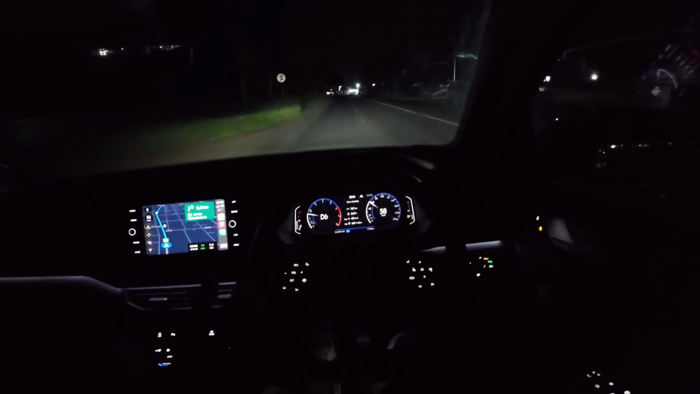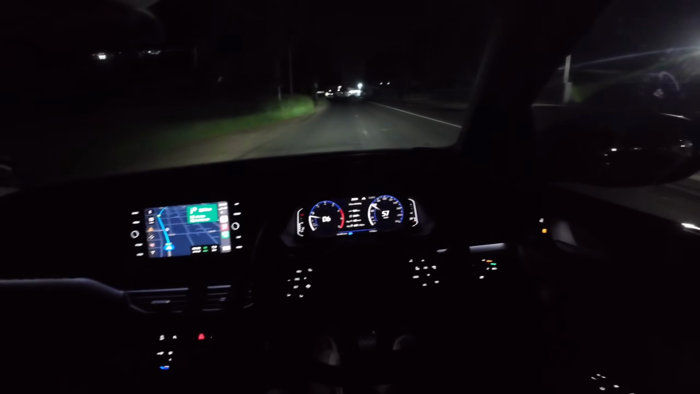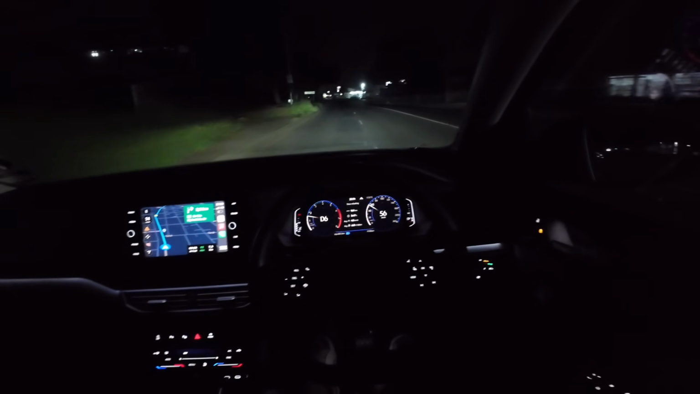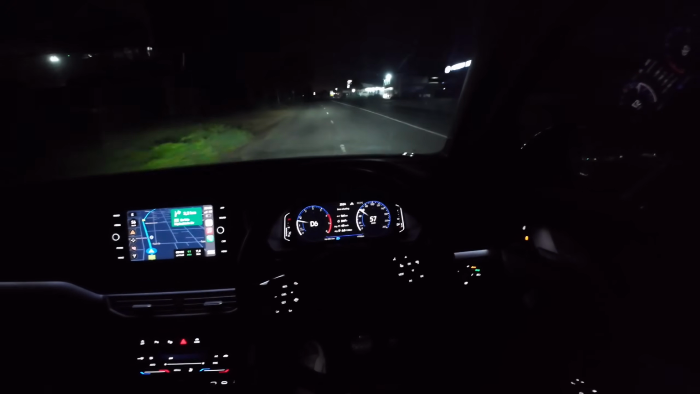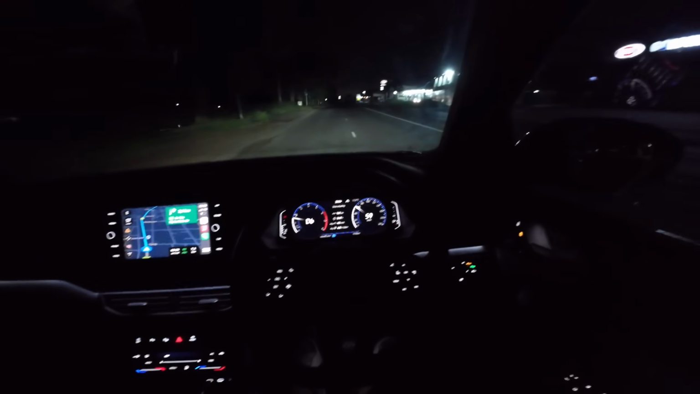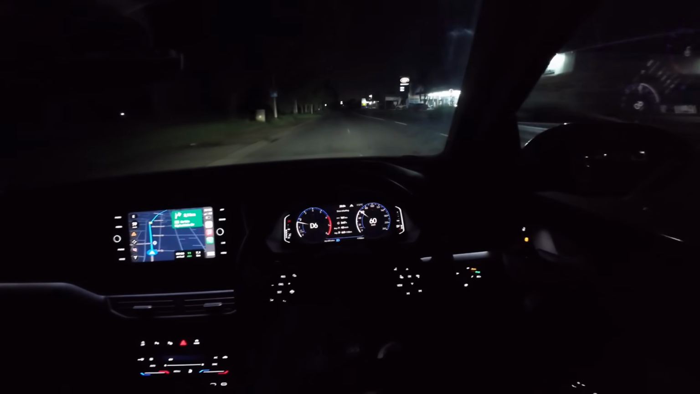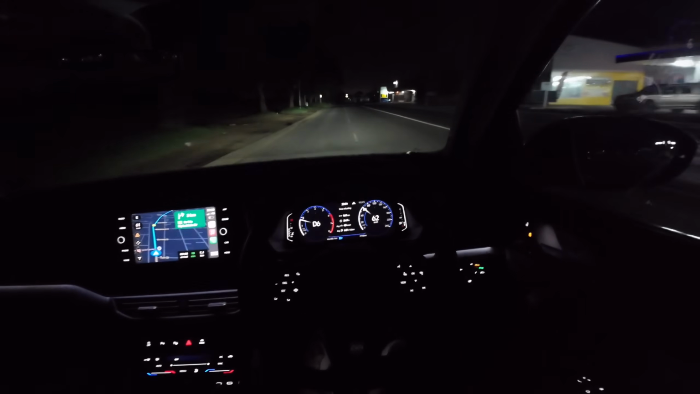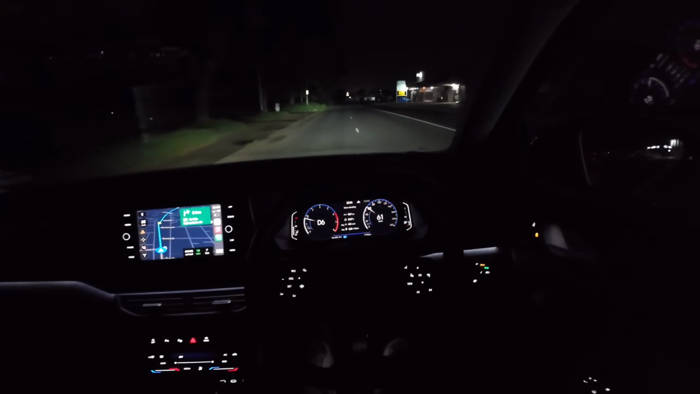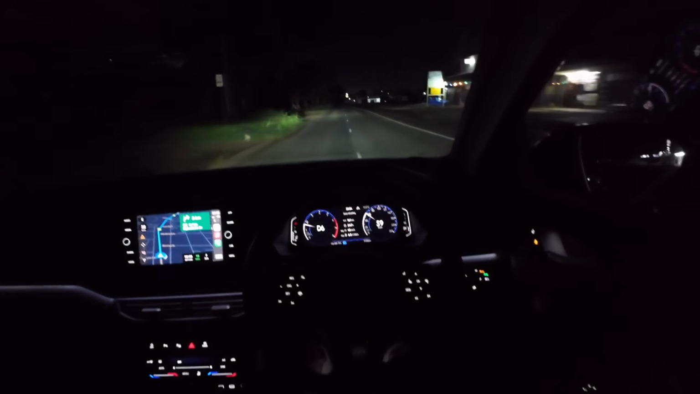I think I would play some nice, soft, relaxing music, and I feel like they would sort of enhance the night POVs in a way. But hey, such is life. We'll just enjoy the matrix lights doing their thing. But yeah, overall, I've really enjoyed the T-Cross.